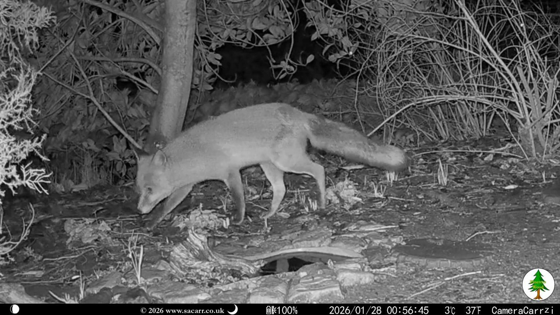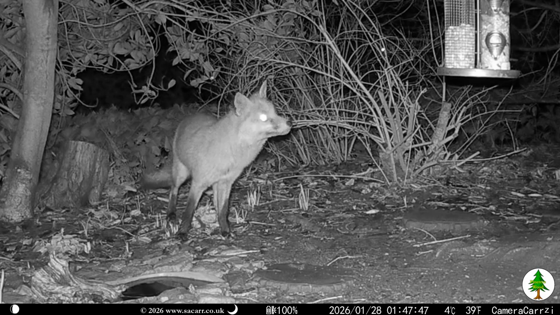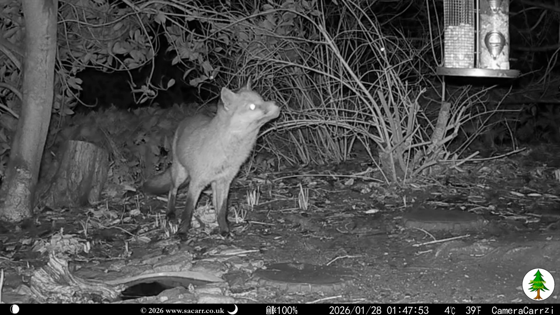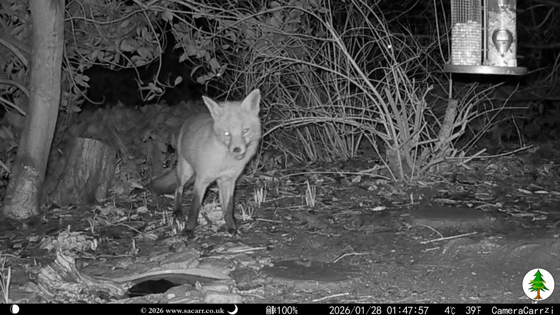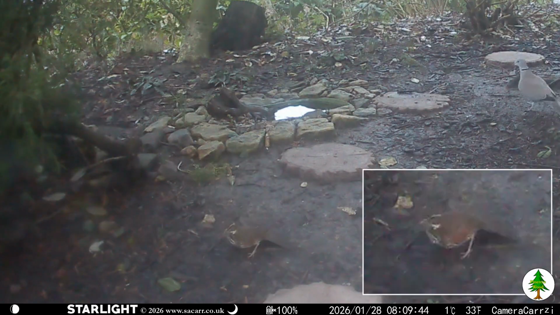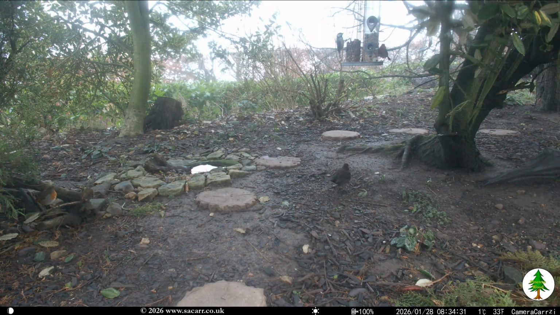Smudge began the day on the 28th, just before 1 a.m. This was followed by another visit around an hour later. Just after 8 a.m, what looked like a redwing fell out of a tree, landing near the pond. Stunned for a moment, it hopped under the juniper bush and seemed okay.